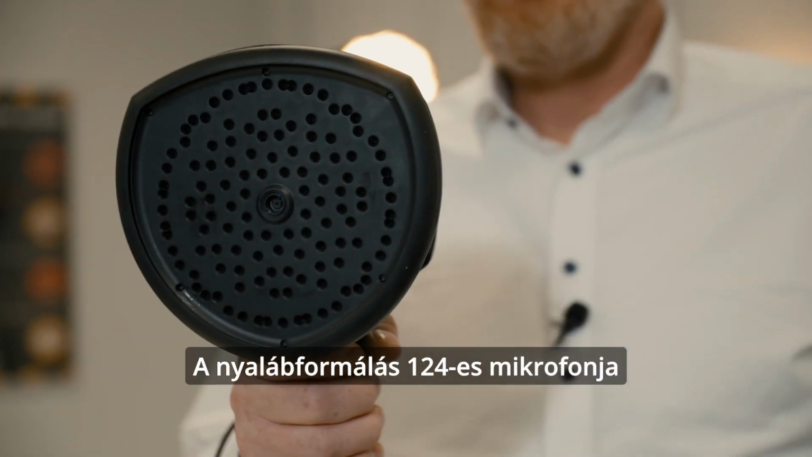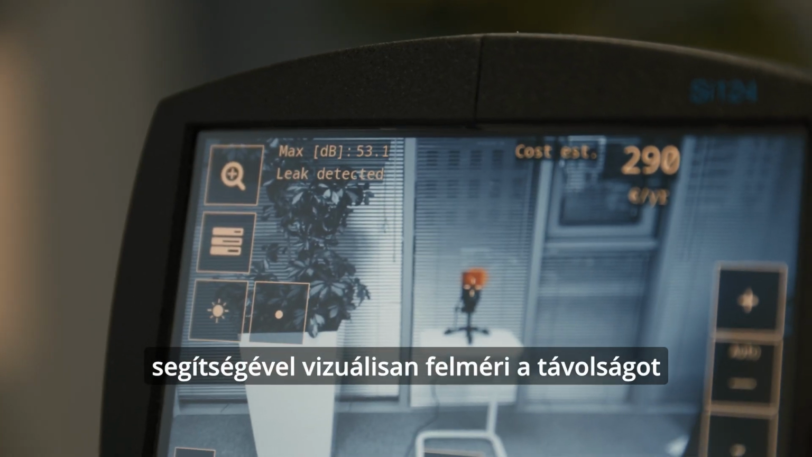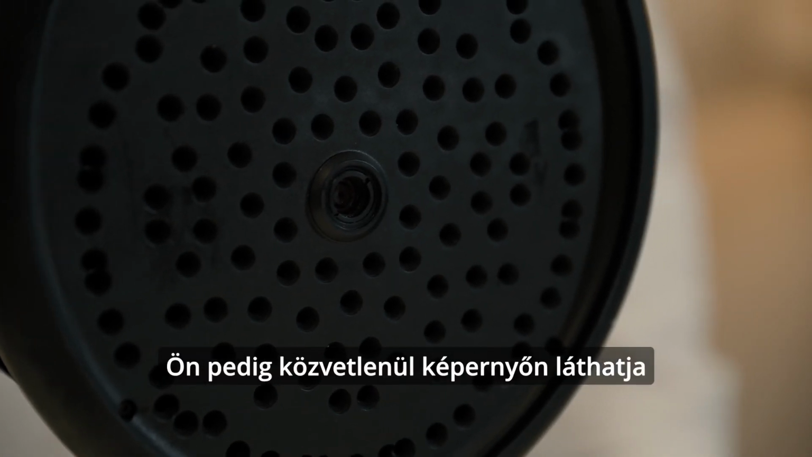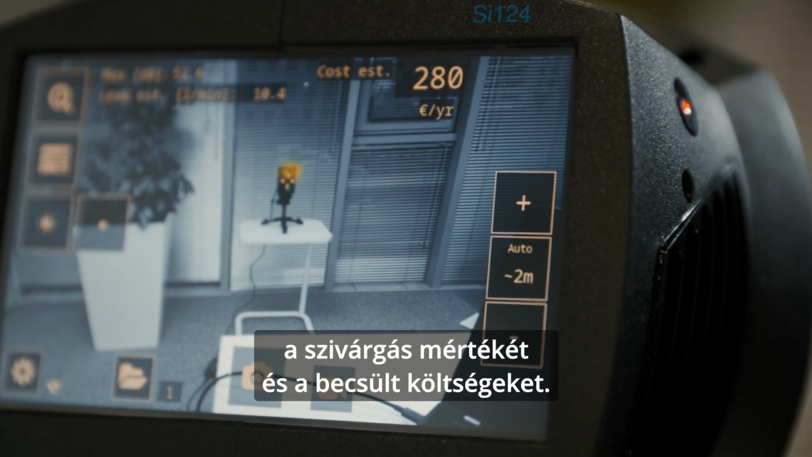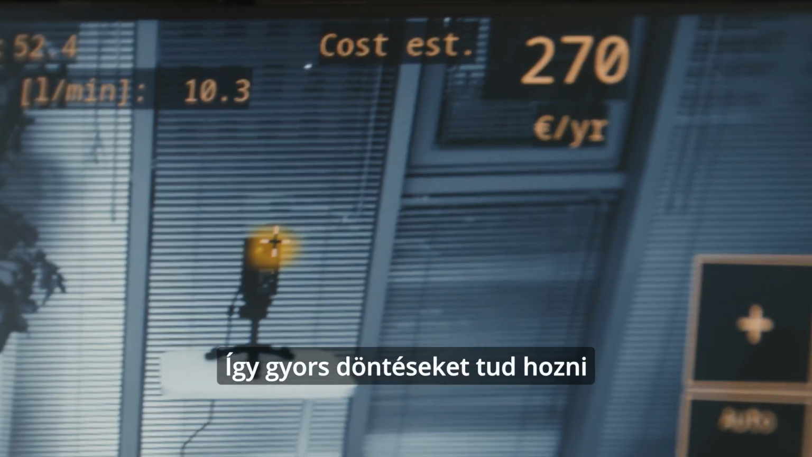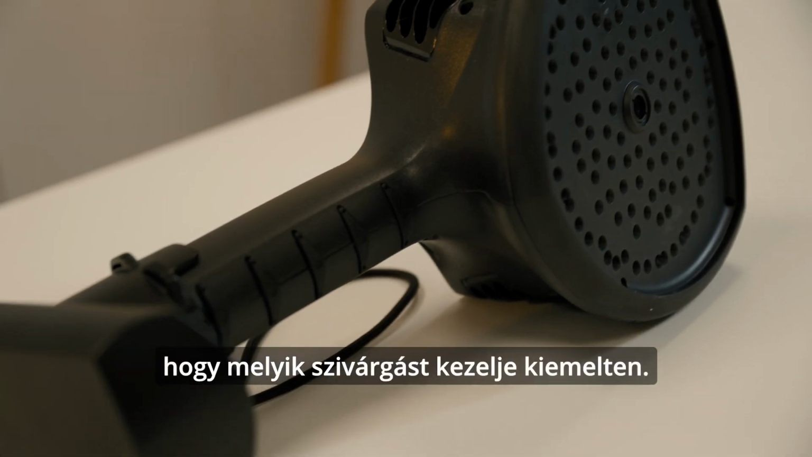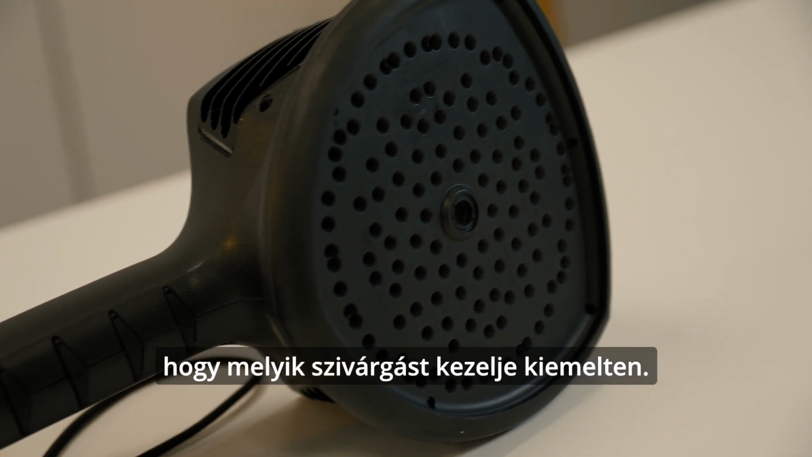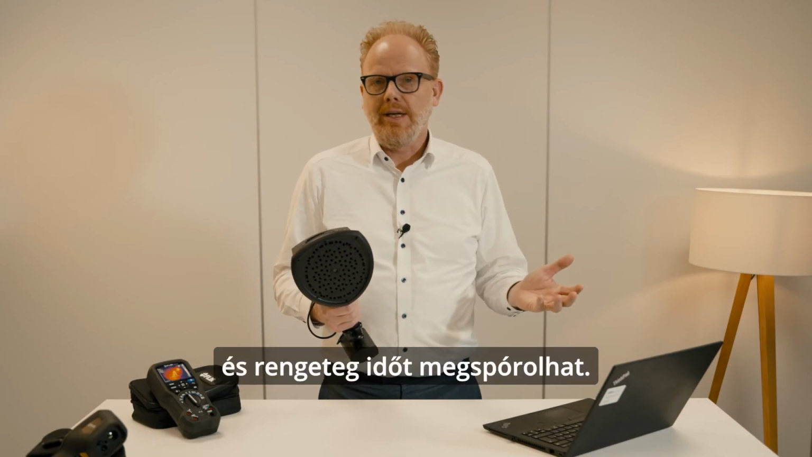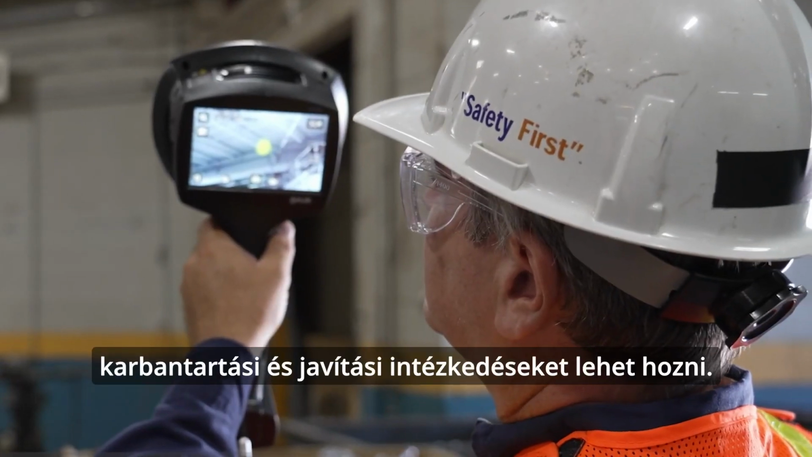Beamforming visualizes the distance and the size of the leak with these 124 microphones. And you will see directly on screen what the leak size is and what the estimated costs are. So this helps you make quick decisions for your maintenance, on which leak you should prioritize. It makes your work life way easier and you will save a lot of time. The analytics provides actionable data for maintenance and repairs.